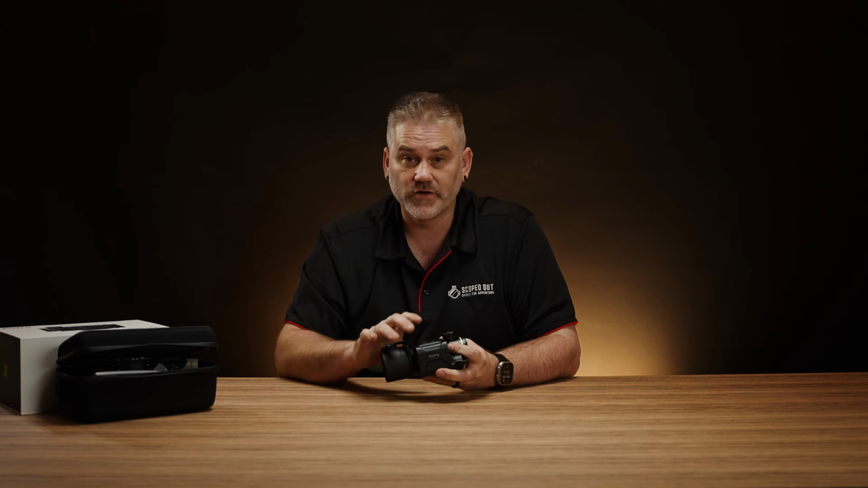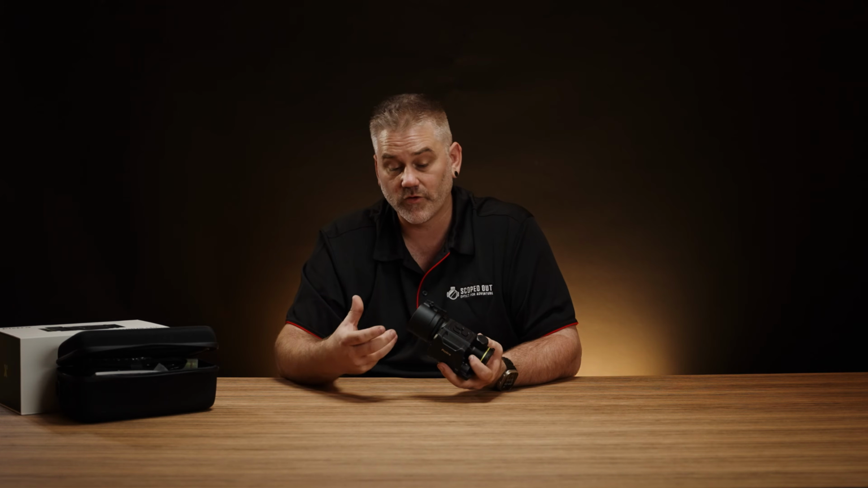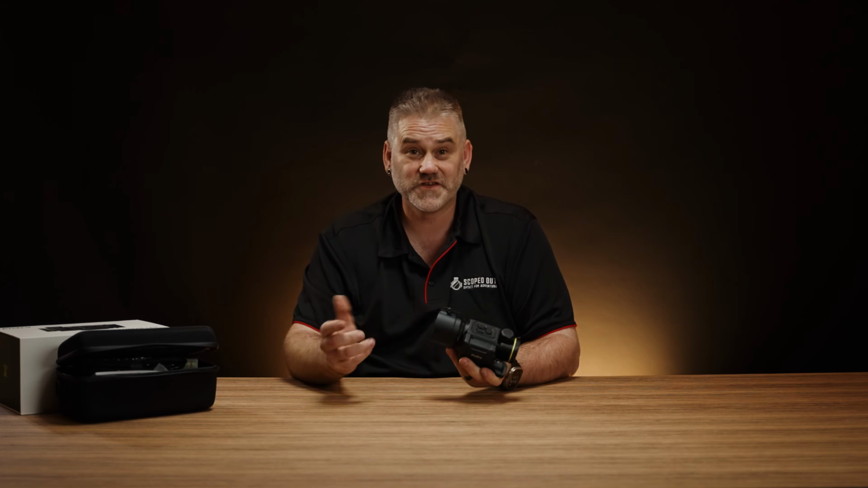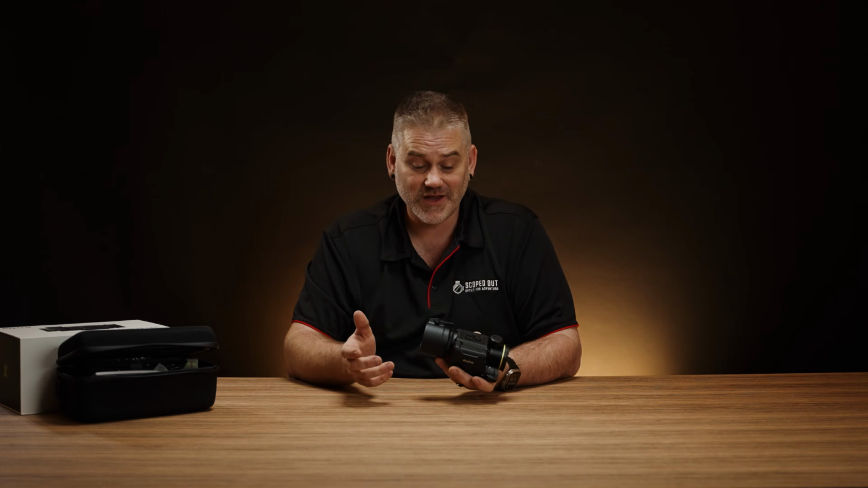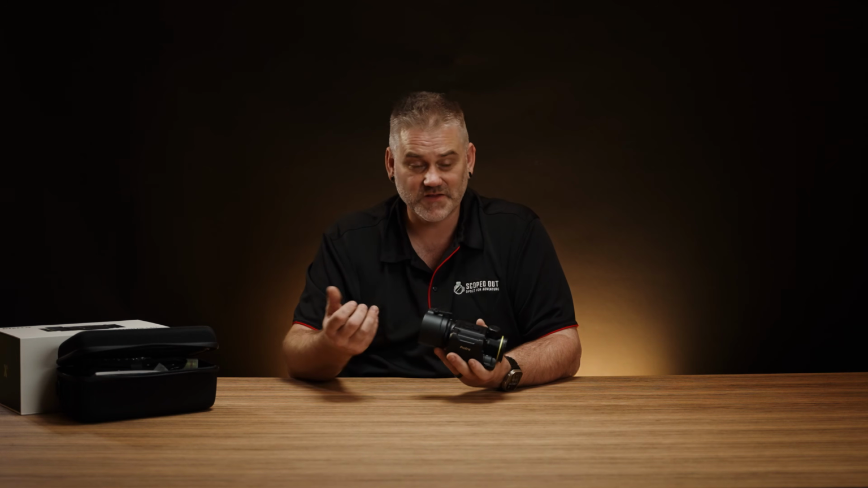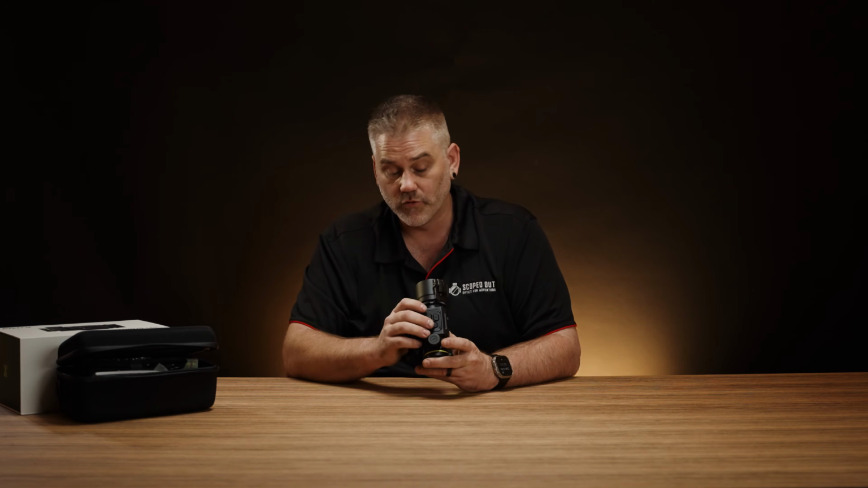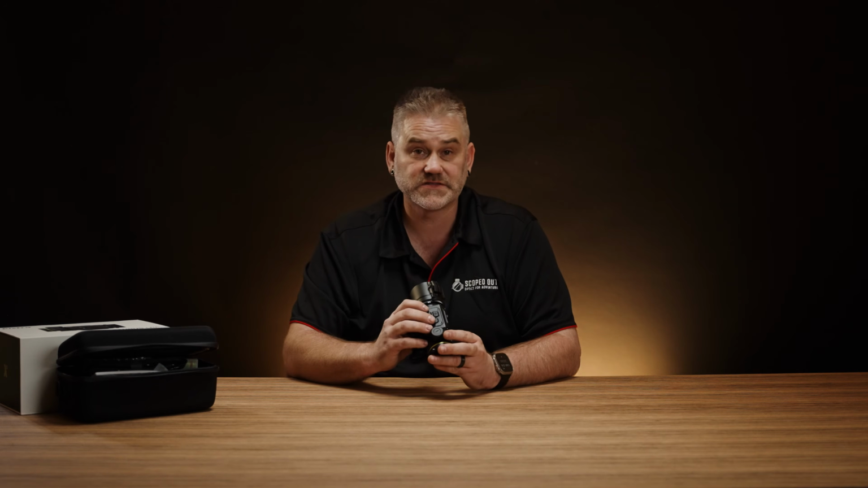Now, as with many clip-ons, this is a 1x optical zoom clip-on, so your magnification is going to come from your scope, which means we need to have a good screen in this. And the good news is we do have a good screen in this. It's a 1920 by 1080 resolution OLED screen. It's 0.49 of an inch. So a good screen for comparing to other clip-ons that are out there.